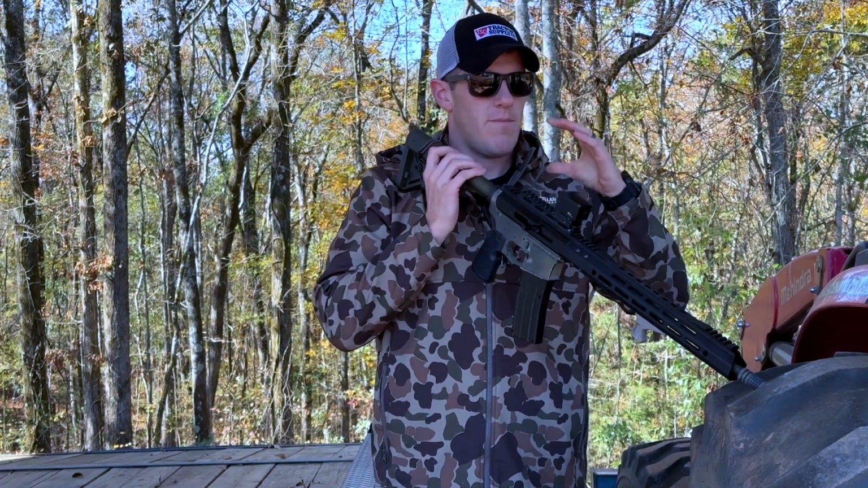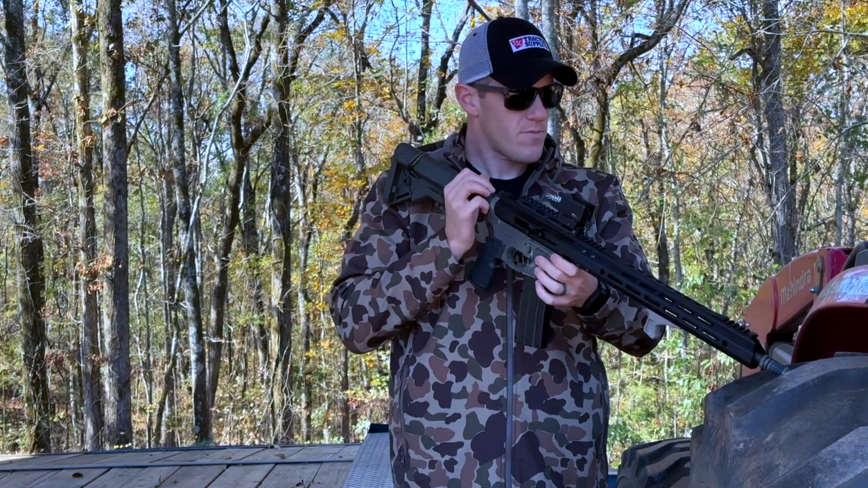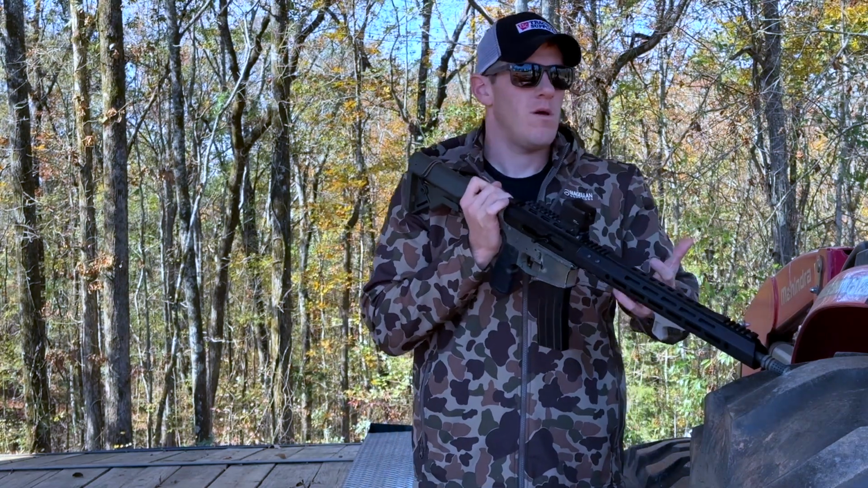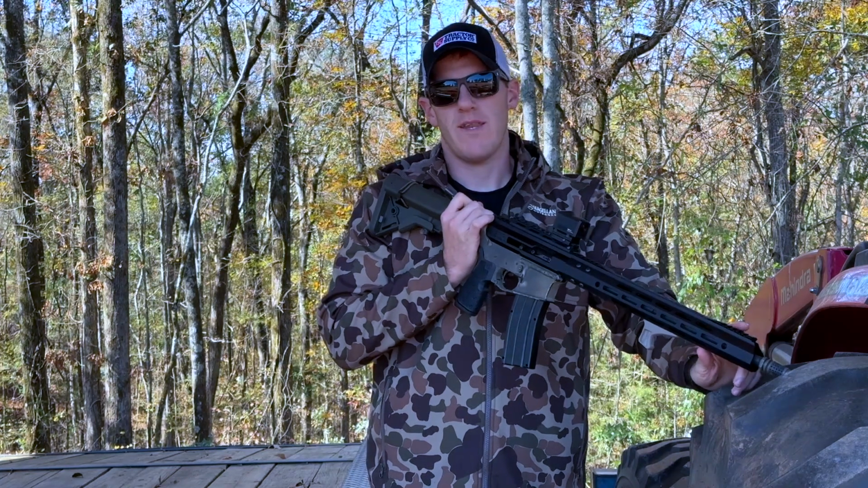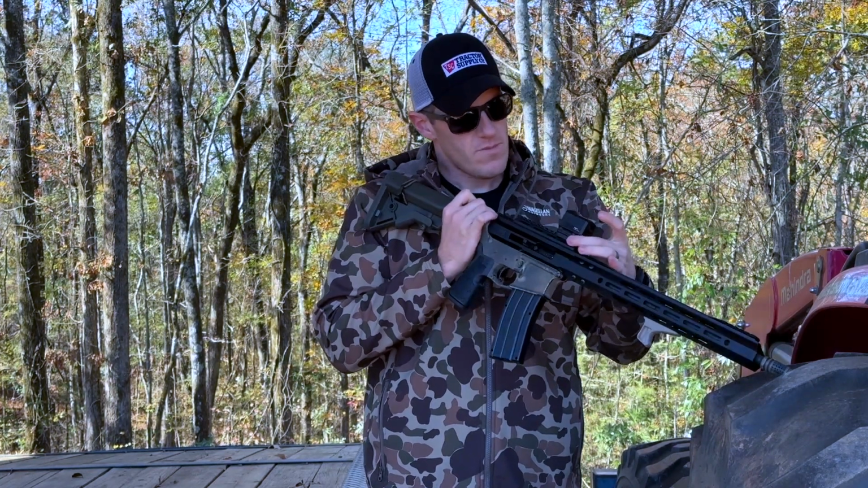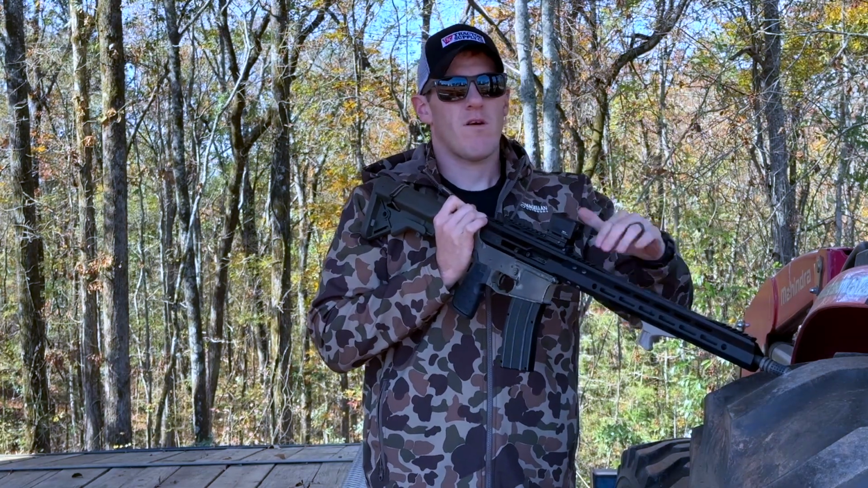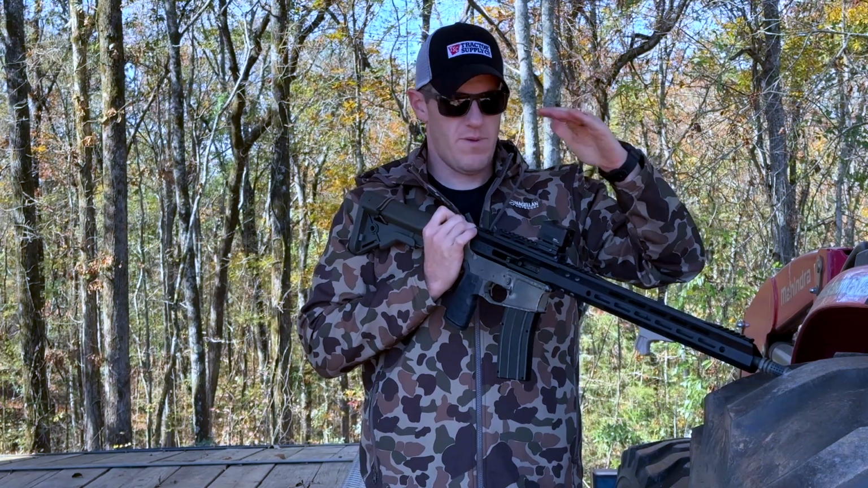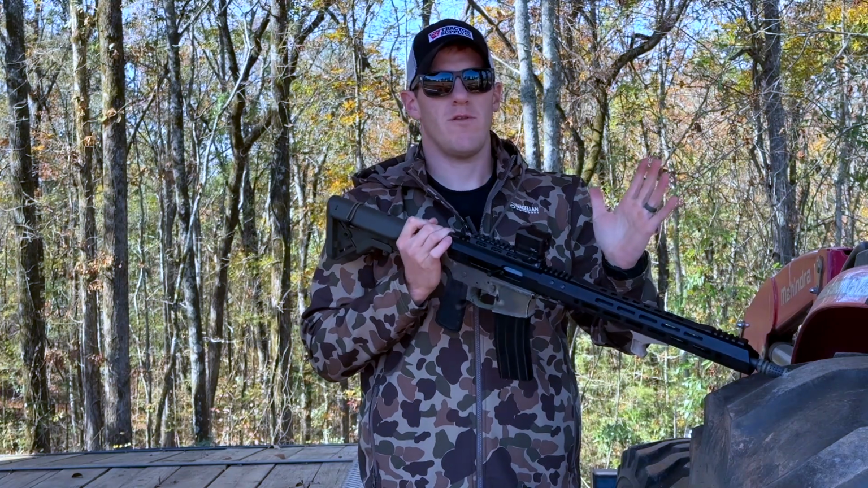So let's talk about the mounts that it comes with, or that it is supposedly going to be offered with. It comes with an RMR cut mount. That alone gives you plenty of options, because you can find anything for RMR. I've got it mounted on a Picatinny. It didn't come with it, but they're easy to find. You can find RMR 45 offsets. You can find 30 mil piggyback RMR mounts. Basically, whatever you want to do with it, you can mount it.